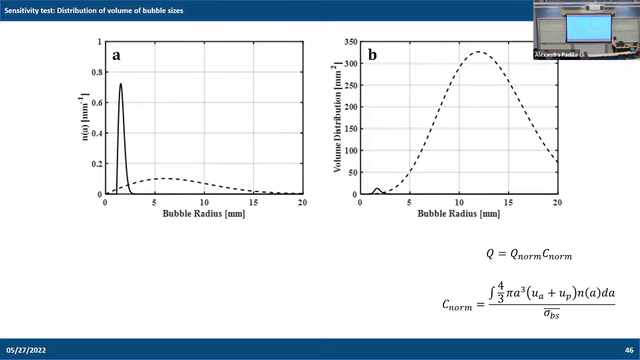What do you even mean by bubble radius? Can you define what you mean by that? Because there's not one, so there's a definition there.